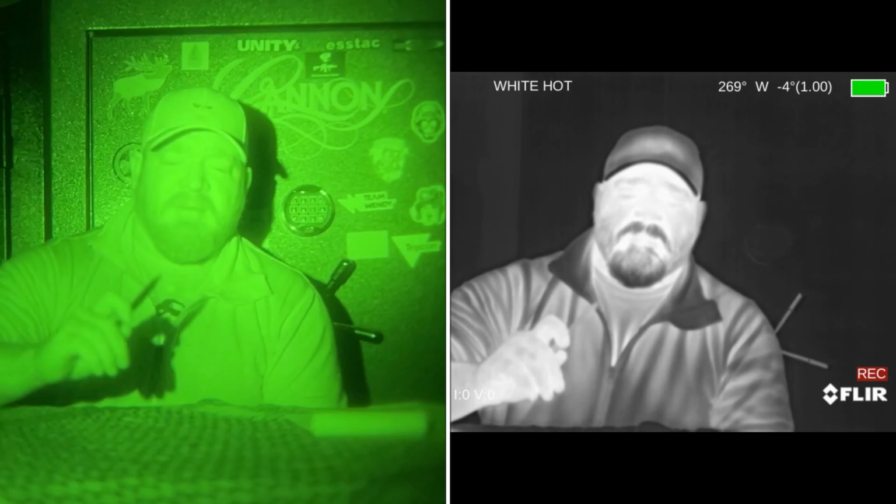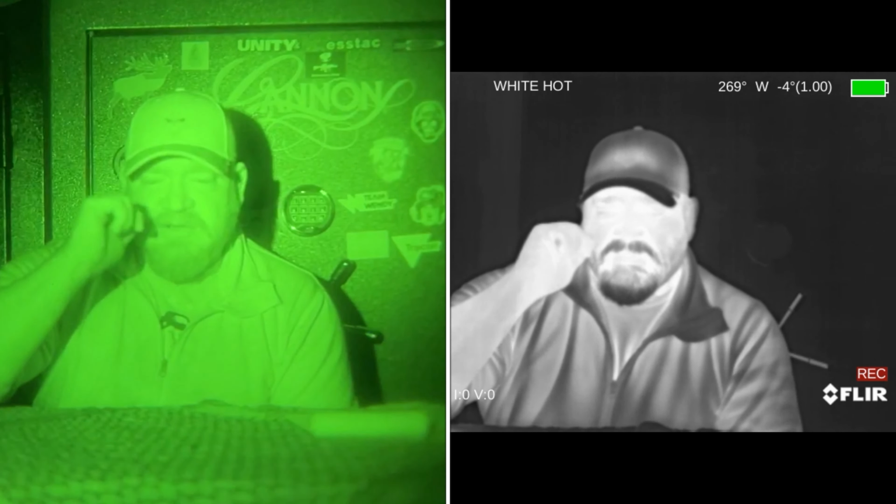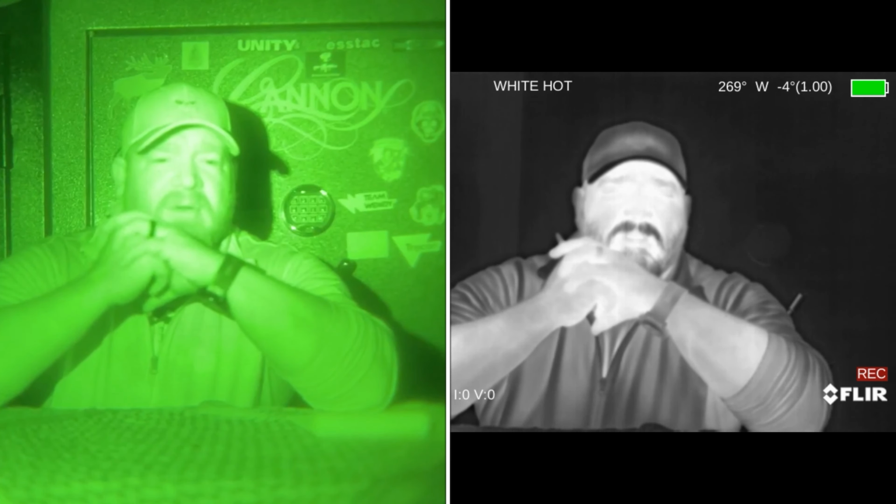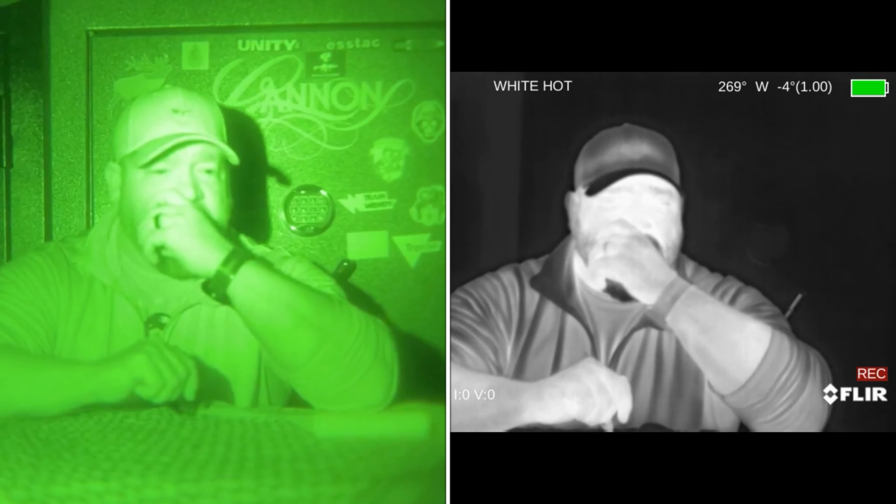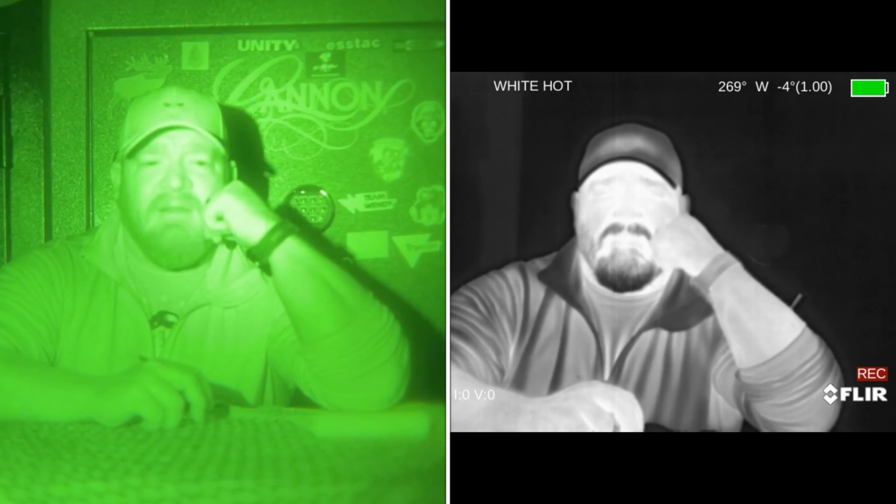I have gotten the FLIR breach mountable to a weapon system in front of my optic so that I can actually see the image through my optic. The problem is that the rear lens on that FLIR breach has, I think, a 16 centimeter eye relief. So in order to get a crystal clear image without any sort of distortion or fisheye effect, you've got to have it pretty close to your eye. There's not a lot of wiggle room on there.